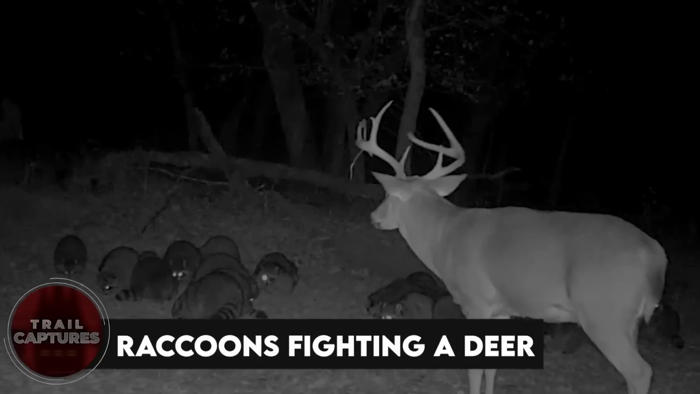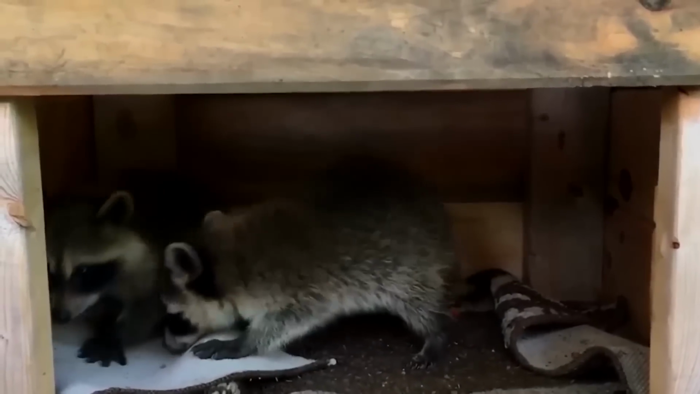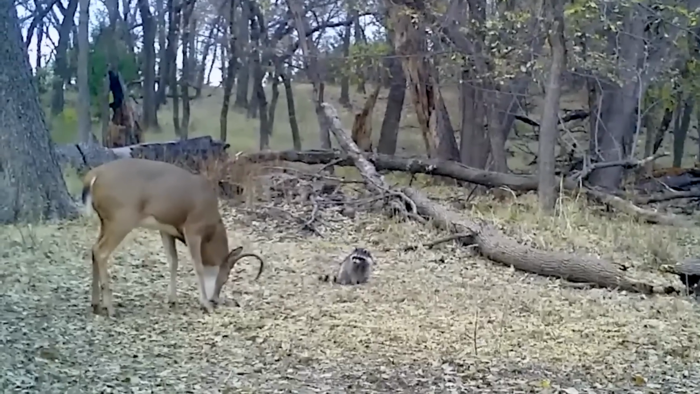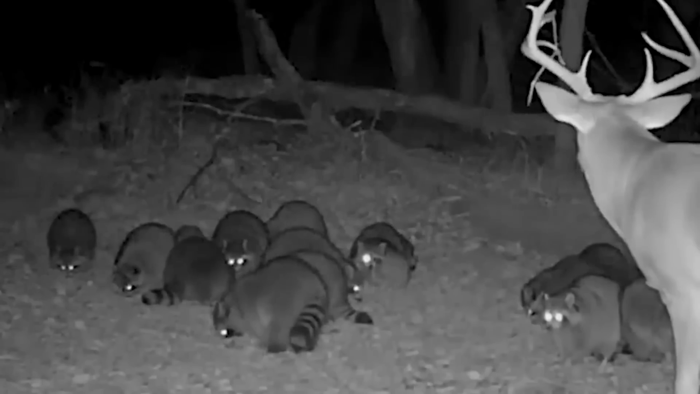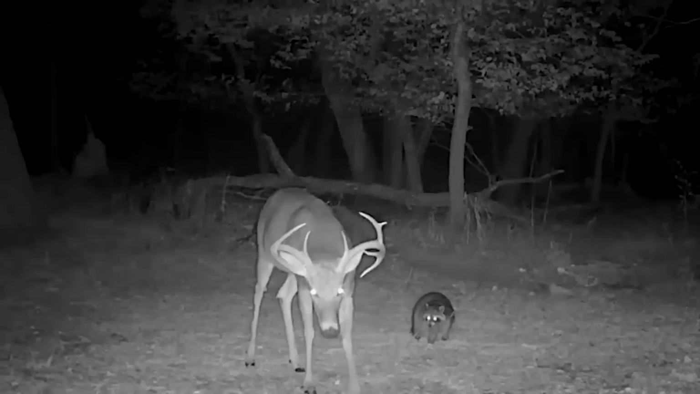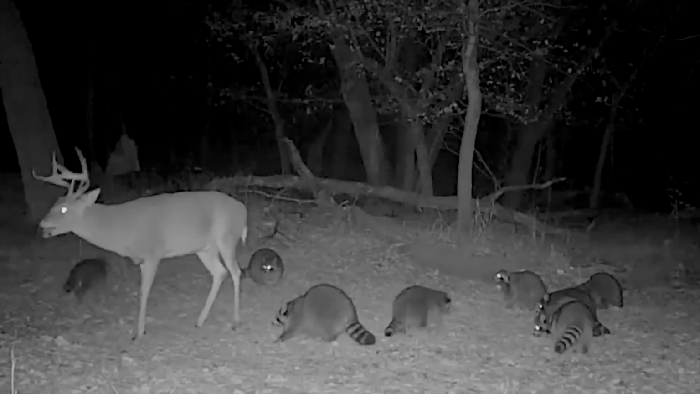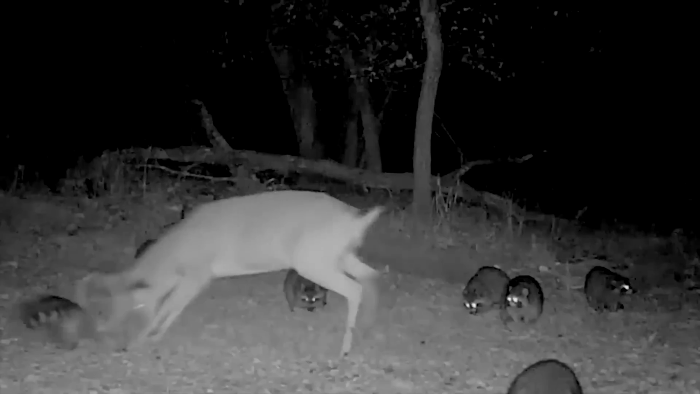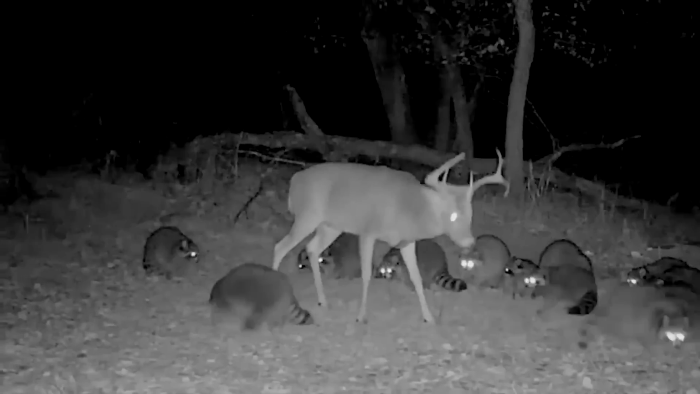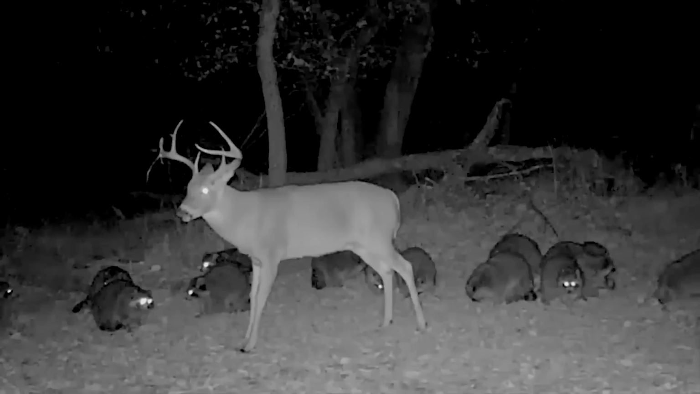Raccoons fighting a deer. You know those pesky raccoons in North America that are always causing trouble for humans? Well, turns out they can annoy bucks too. In this video, these little thieves were initially tolerated as they stole food from the fields. But after a while, the buck's patience reached its limit. The food was running out, but the raccoons just kept showing up. There were so many raccoons, and they were so stubborn that the deer felt overwhelmed and decided to take matters into its own hooves.